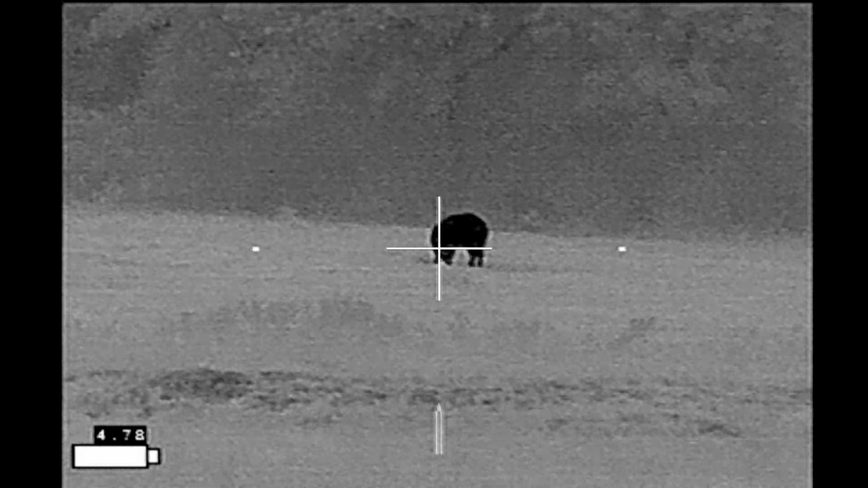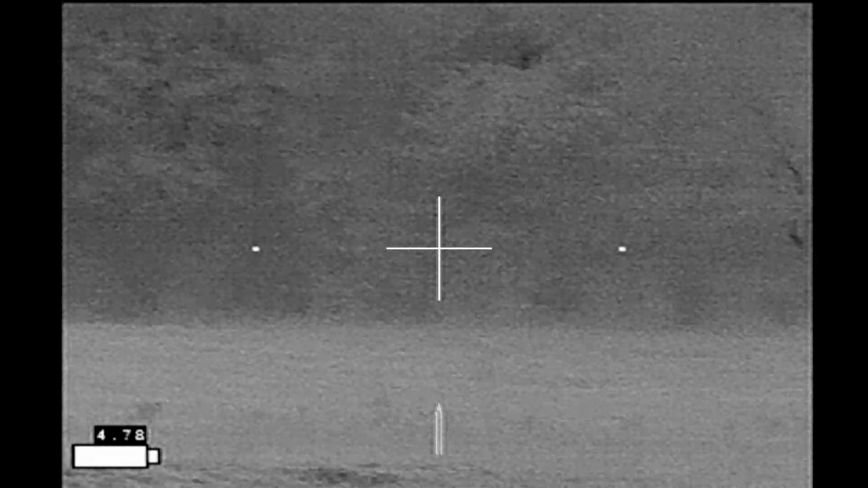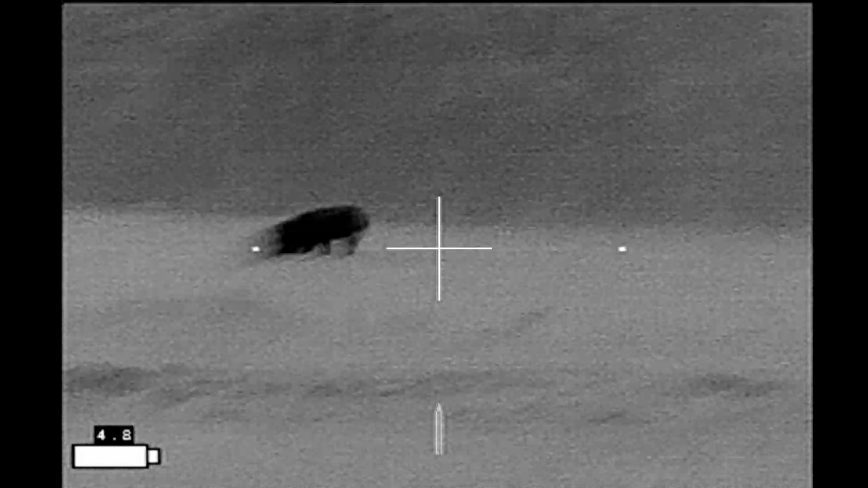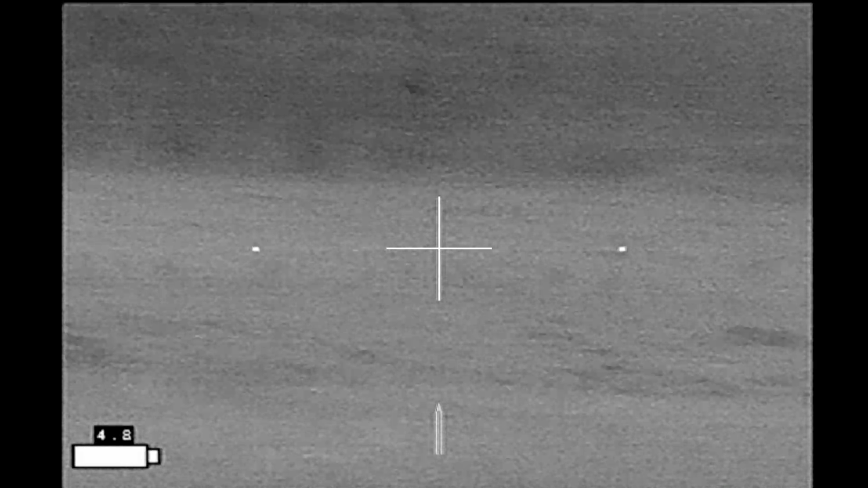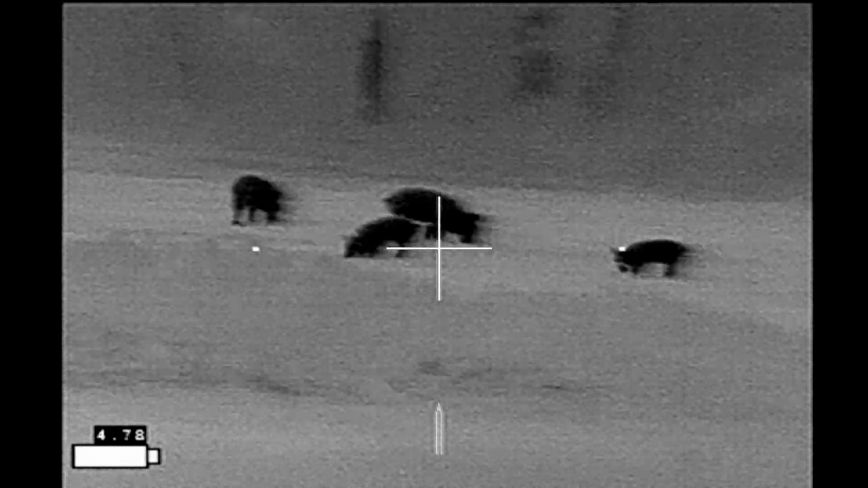And at this point I'm happy with my shooting position, but I am not happy with the ground that I'm standing on. It's uneven, and so I'm going to make some adjustments. And now I'm finally comfortable.